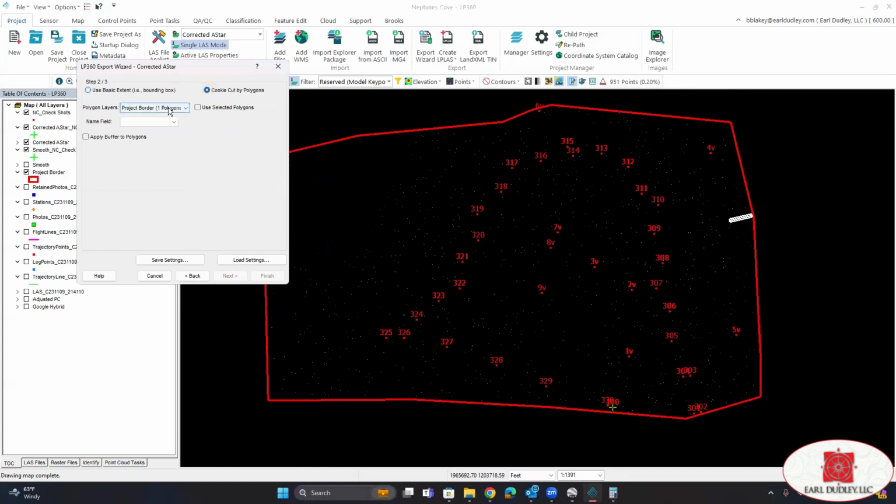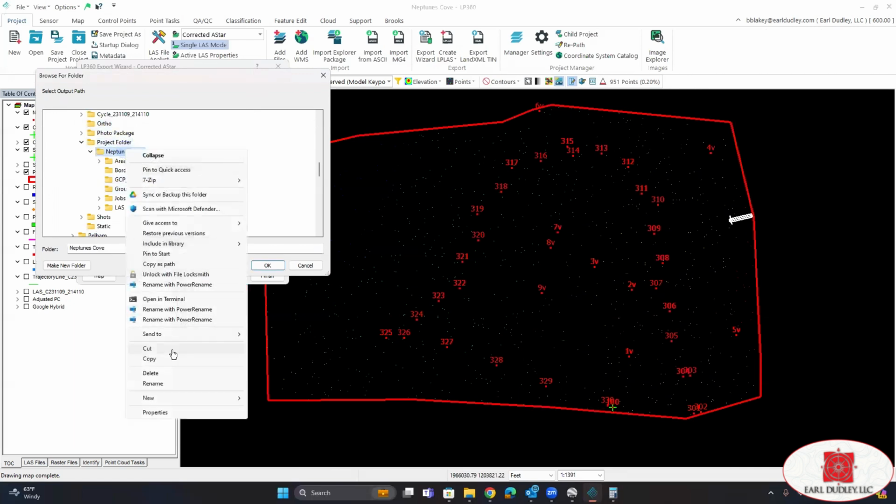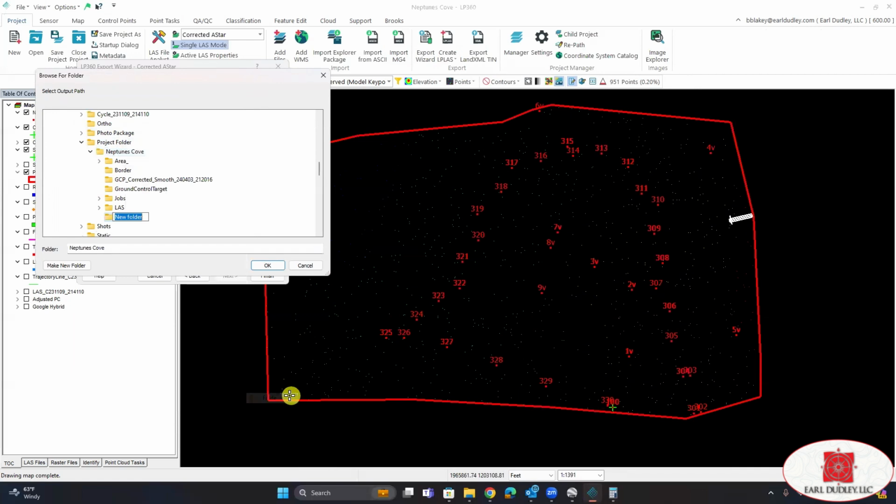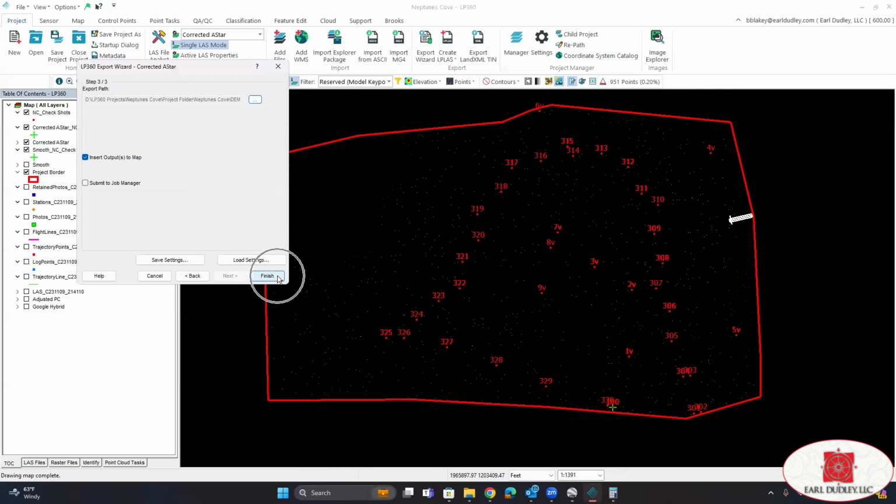Cookie cut a polygon. There's our project border. Click next, and then find a spot where we want to export it to. And then click finish.